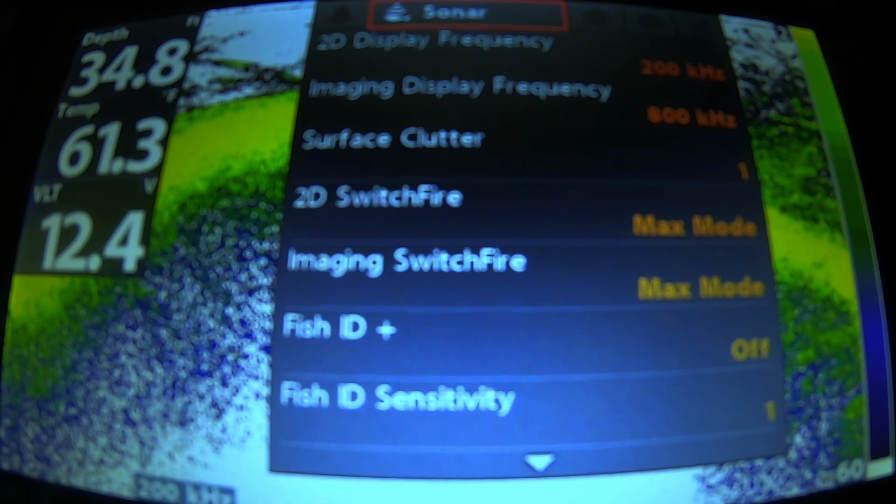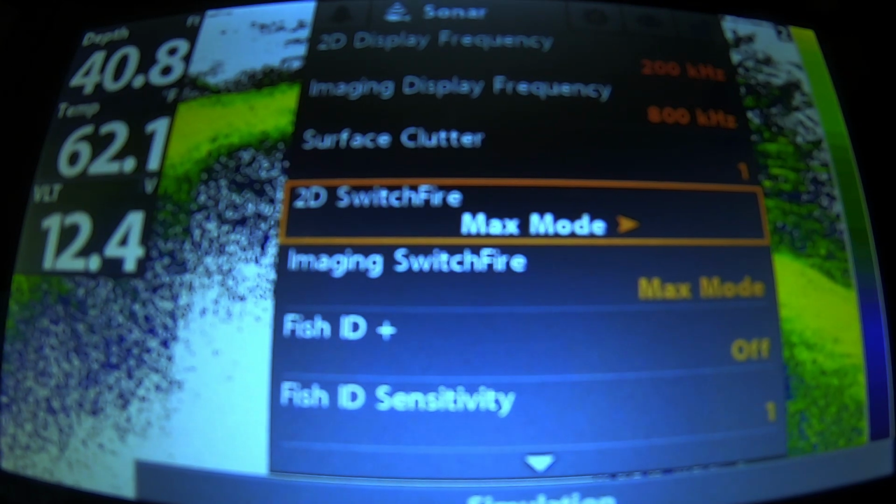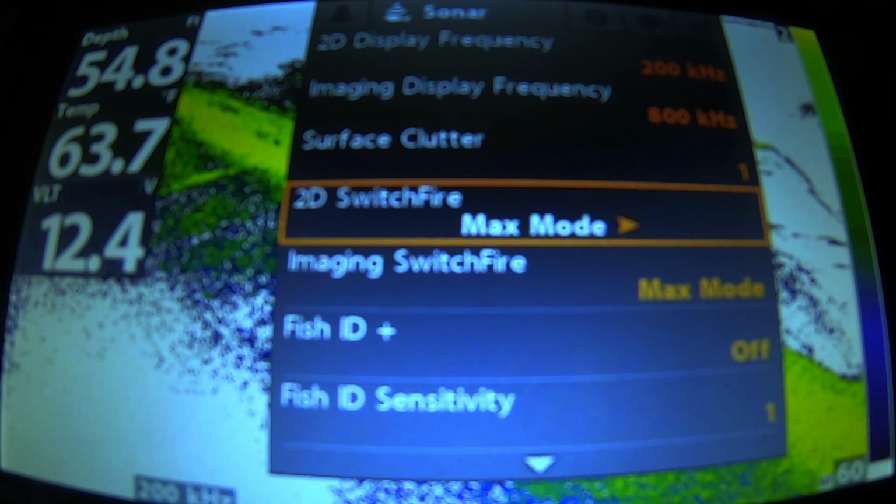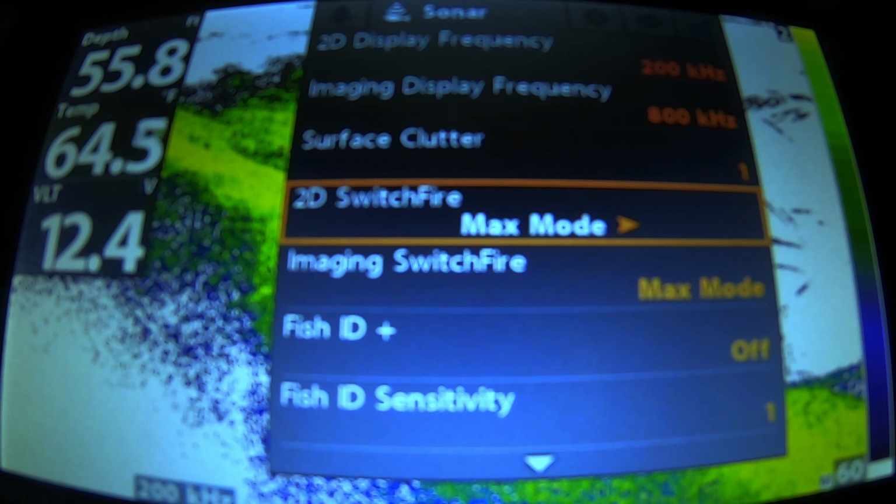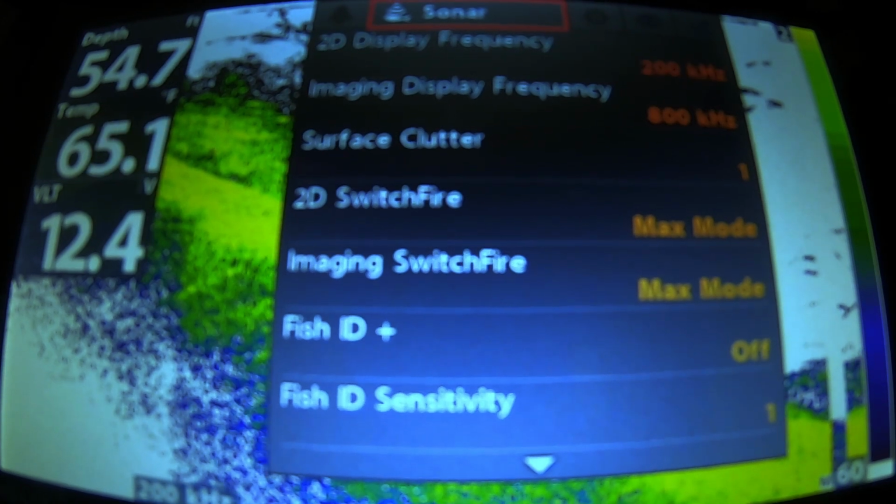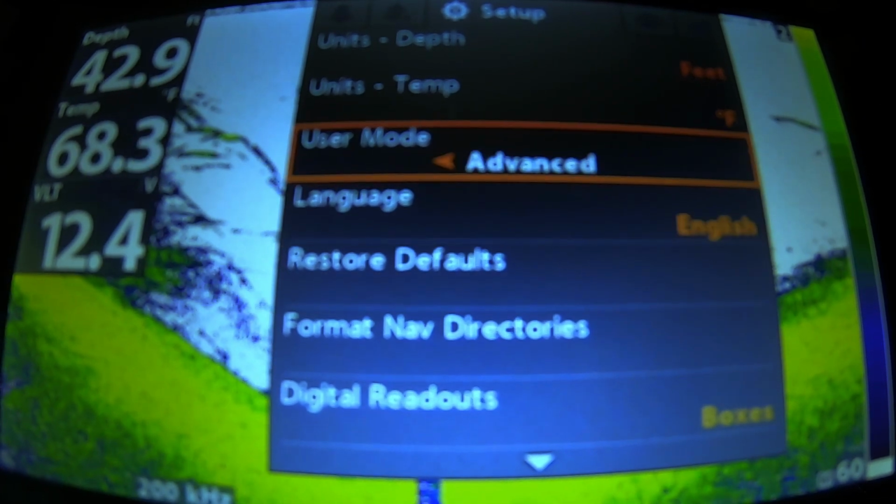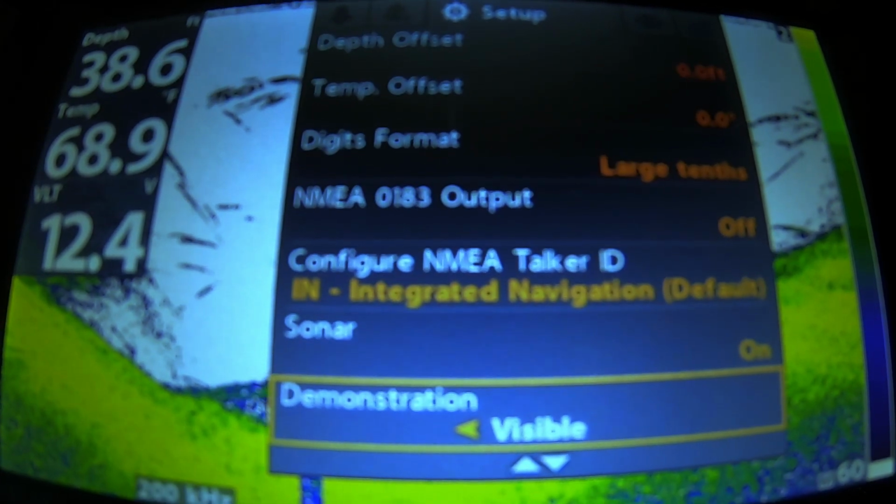So the most important part of the 2D setup would be placing it in max mode. Again, that is unfiltered data. In the quick menu, adjust your sensitivity accordingly to clean up the picture, and that is based daily on the depth and the water clarity and such. So we'll go back to setup now. In setup, you want to go into advanced. Being in advanced opens up a lot more options in setting up your 2D or 3D imaging.